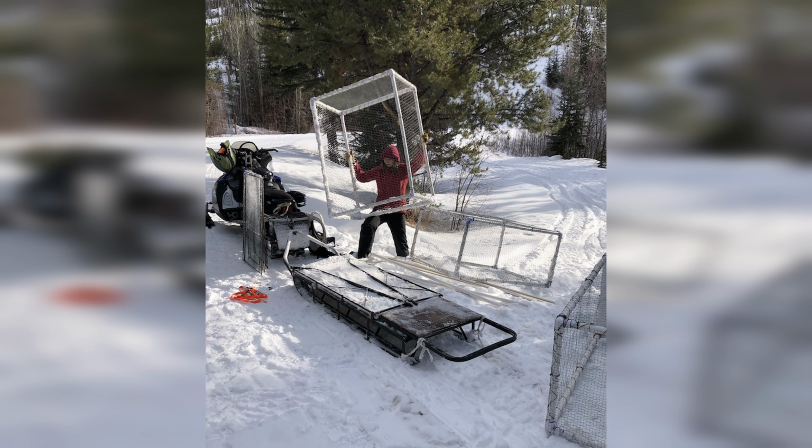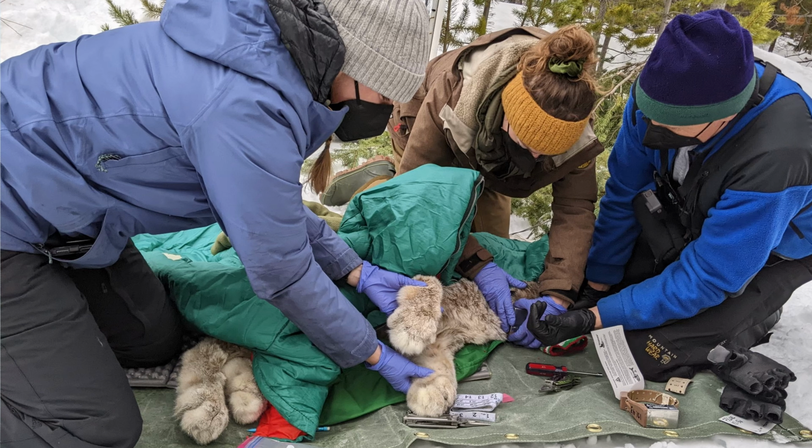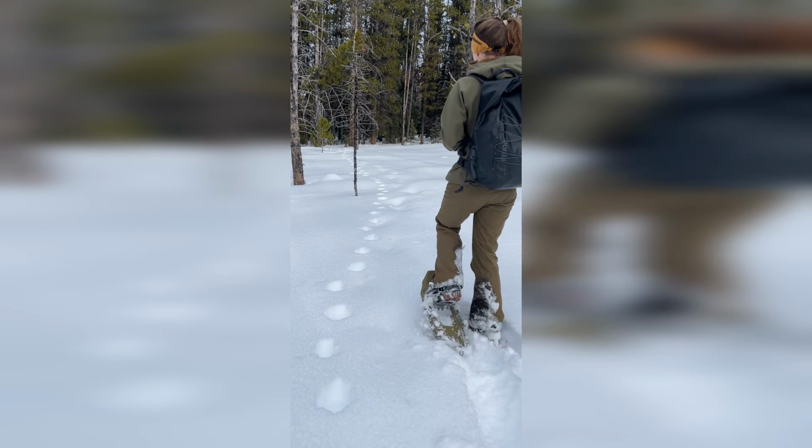To do this, of course, takes a massive amount of effort. It takes teams of folks out there in the winter trapping and collaring lynx, backtracking lynx.